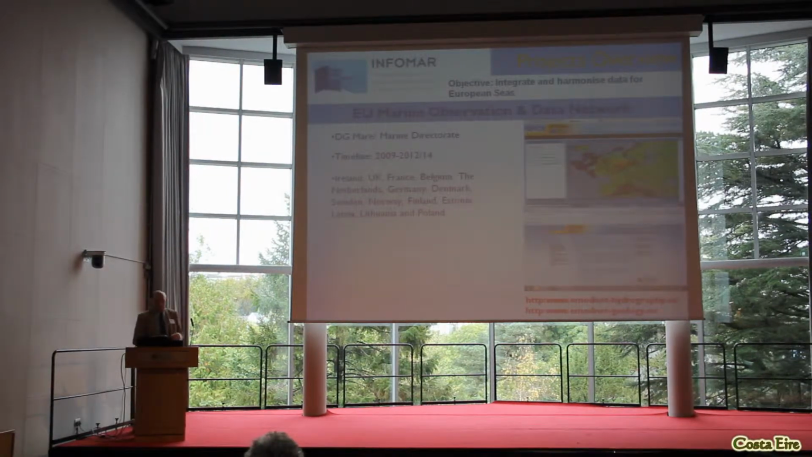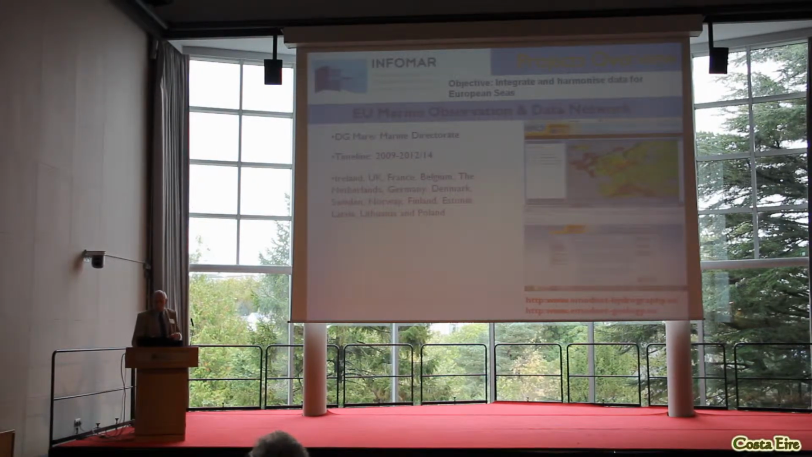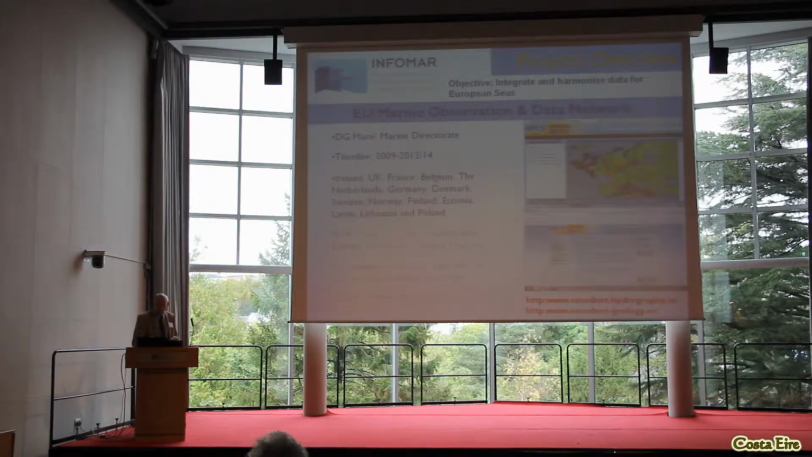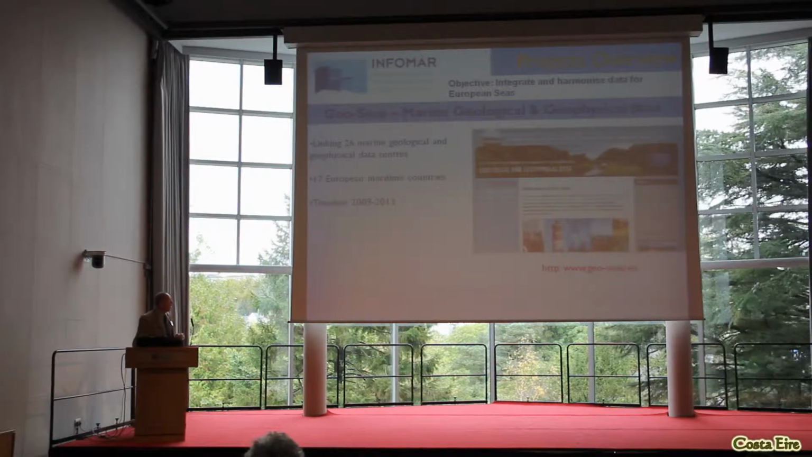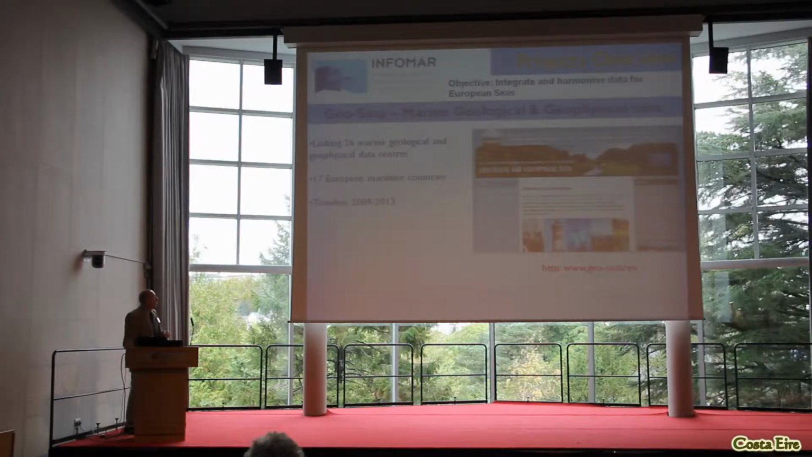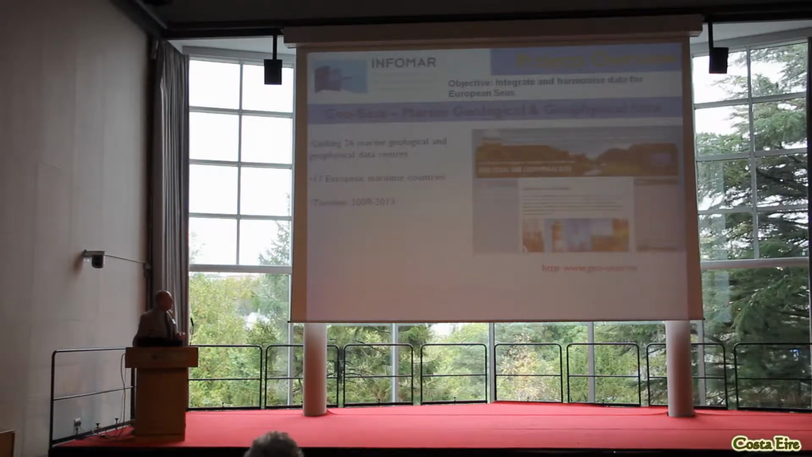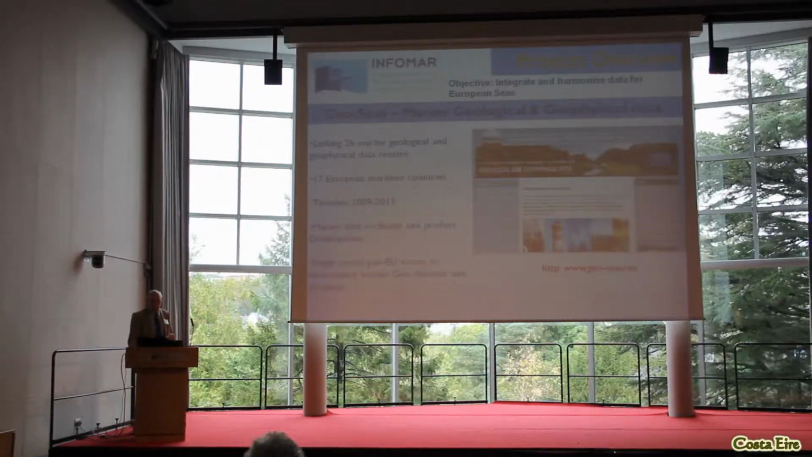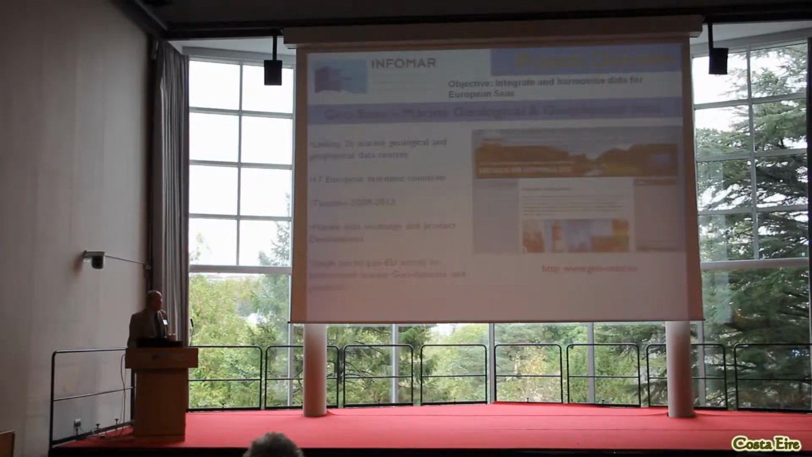All of our data has fed into European initiatives. It feeds into the GSI project, we're a step off that project. And you can see that there are 26 marine geological and geophysical data centres, there are 17 European maritime countries. So these are big projects that we're feeding into. But if we didn't have this data as a natural baseline, as a source, we couldn't be in there.